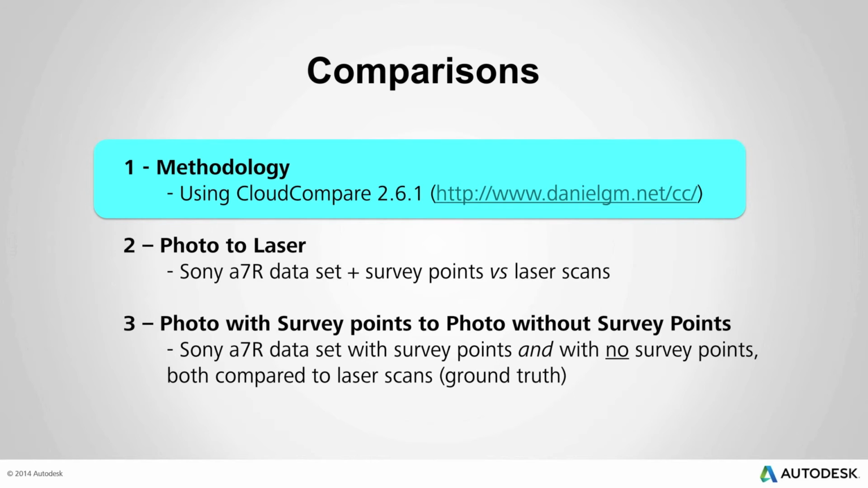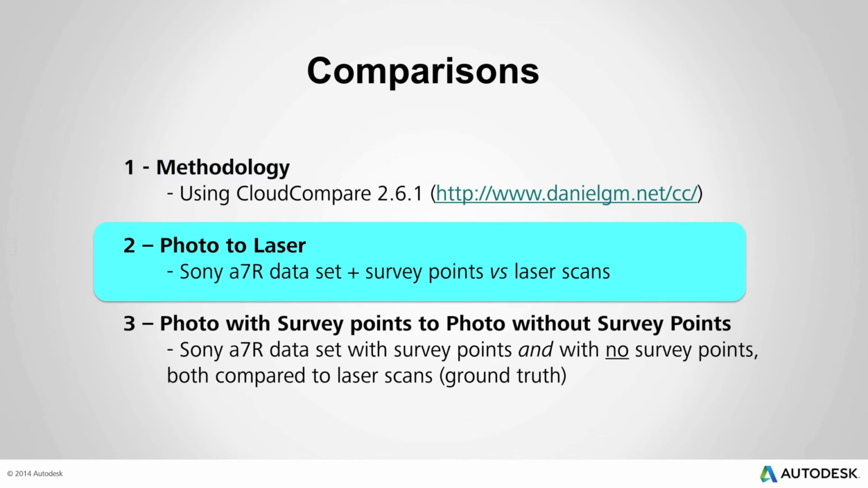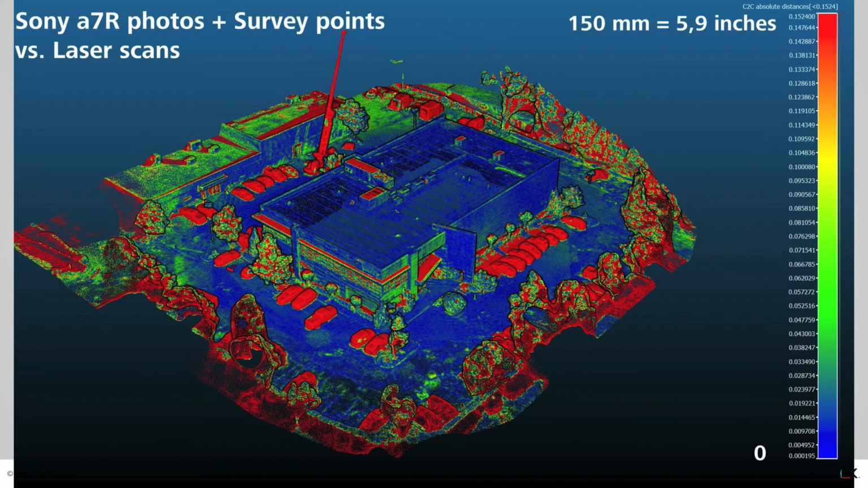The first data set we compared is the photo to laser, using the Sony A7R data set with the survey points and the laser scans. What we're looking at here is a scale from 0 to 6 inches, with blue being 0, the best, then green, yellow, and red at 6 inches.